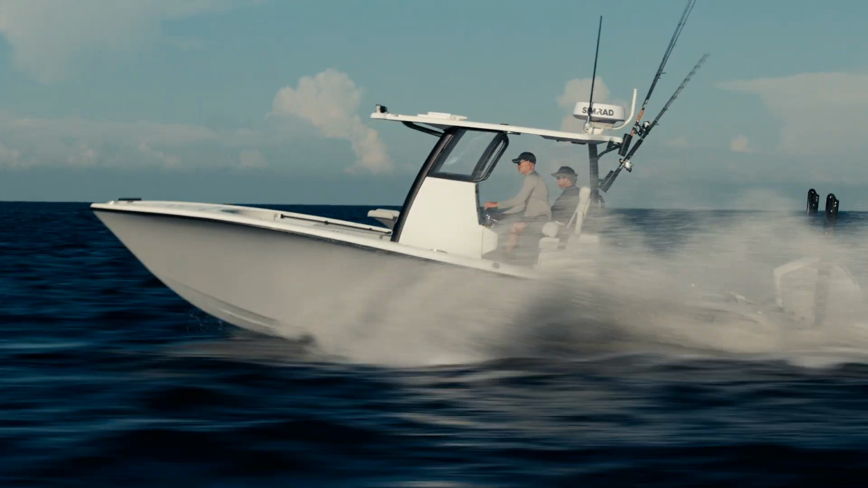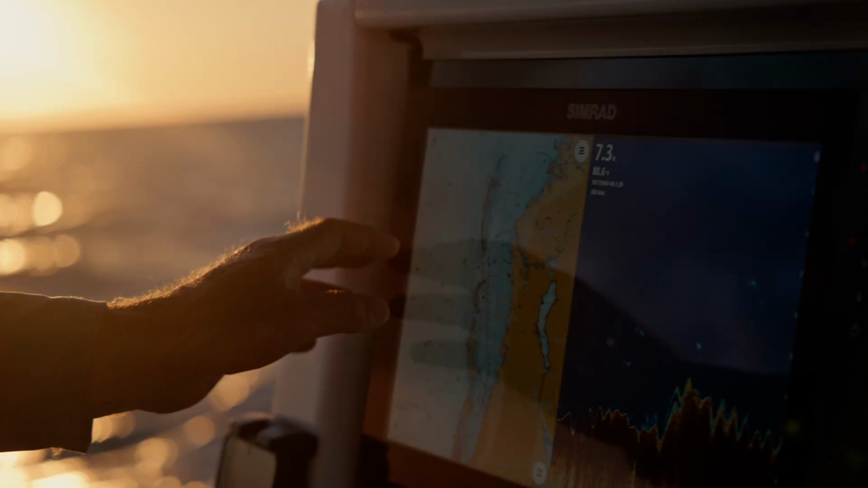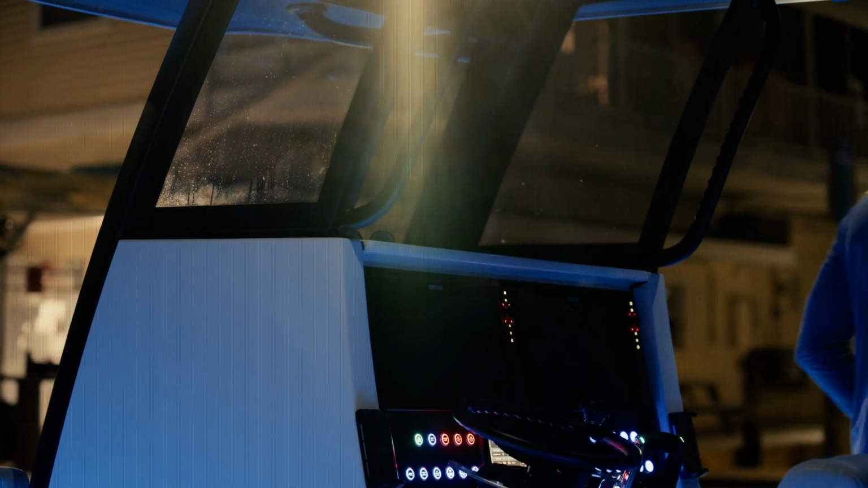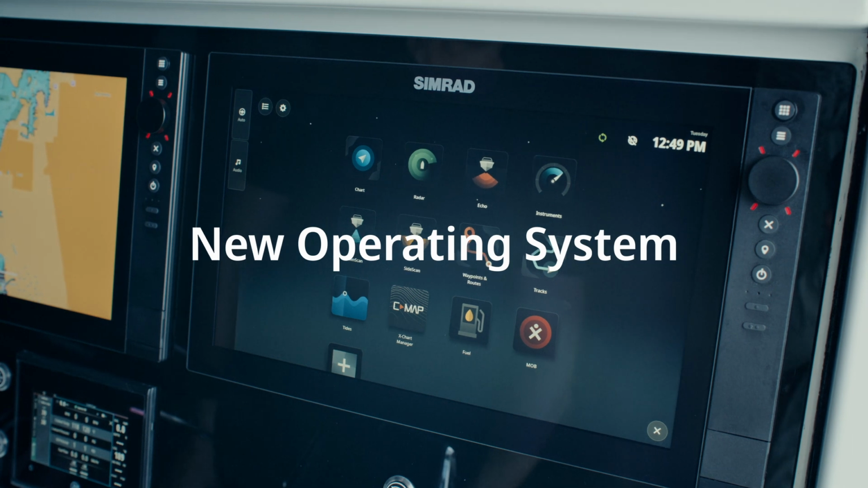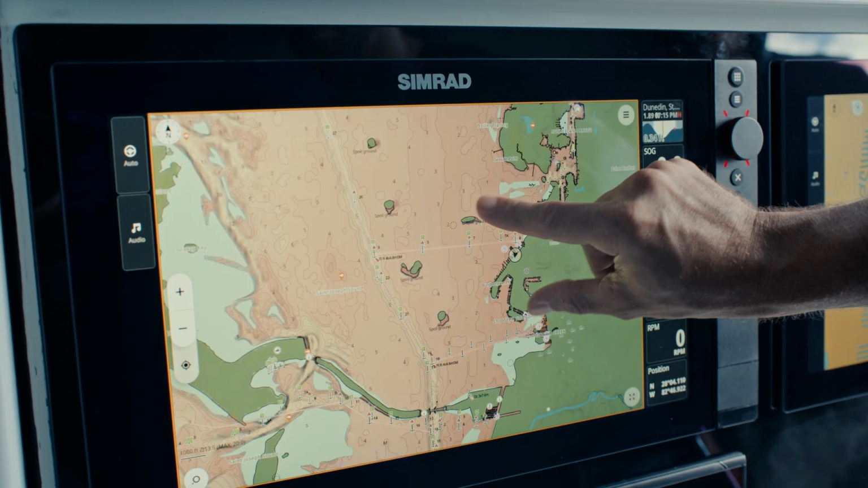for boating. With a new glass-to-edge design, NSS 4 offers a modern premium look that transforms your helm. Upon startup, the streamlined interface feels instantly familiar. Powered by a new and improved operating system, NSS 4 is optimized for ease of use.